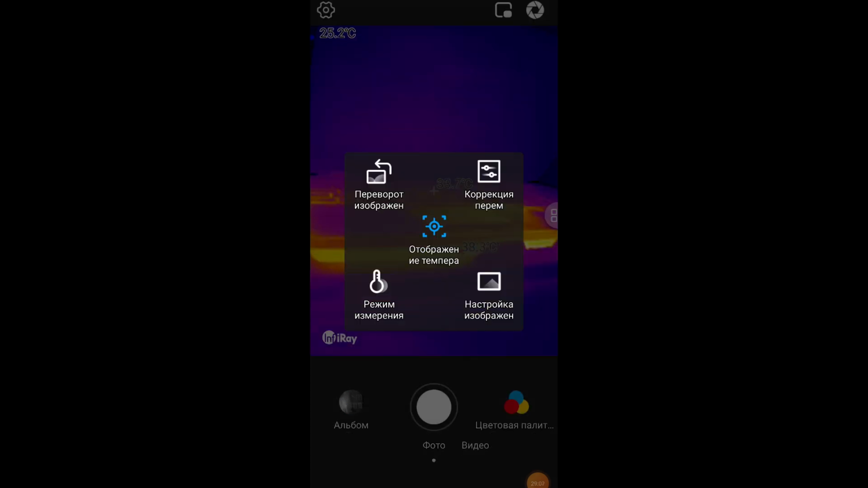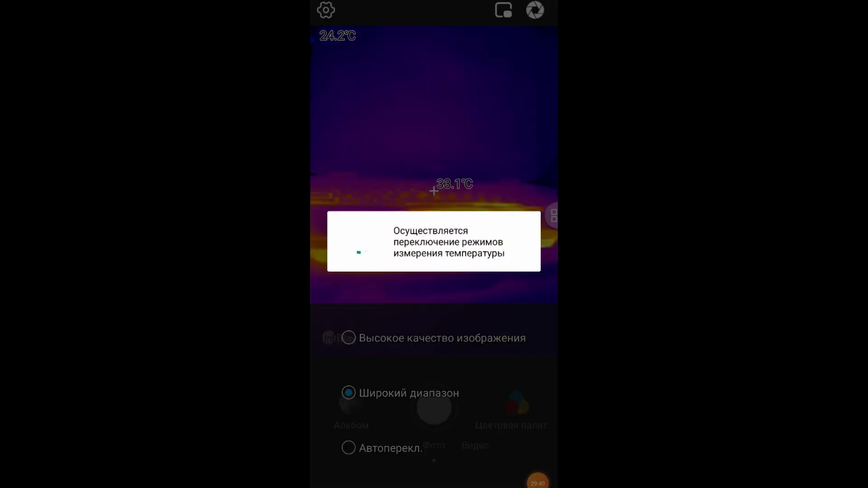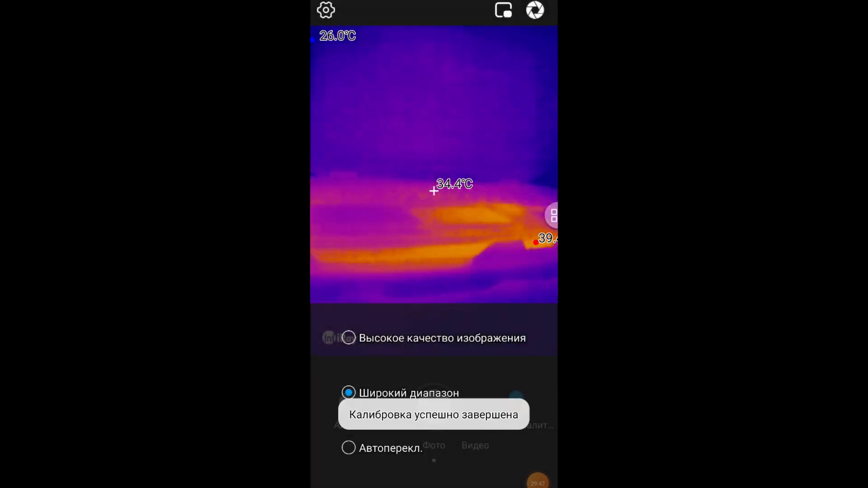Here we can select the measurement mode. If you choose high image quality, then the thermal imager operates in the range from -20 to 170 degrees. And the thermogram in this range will be more detailed. You can select a wide range and the thermal imager will operate from -20 to 550 degrees. I do not recommend using auto switching. I leave high image quality.